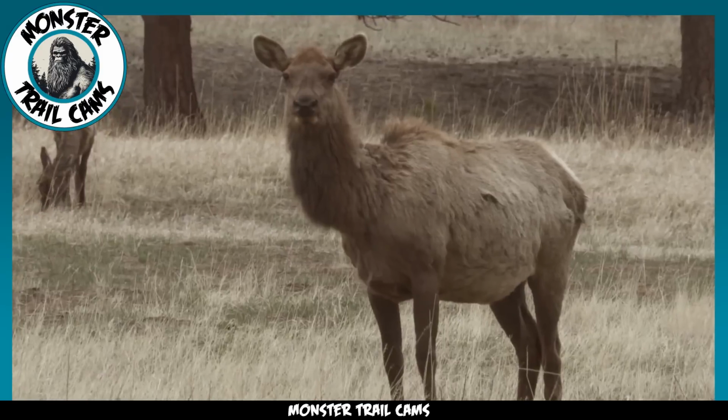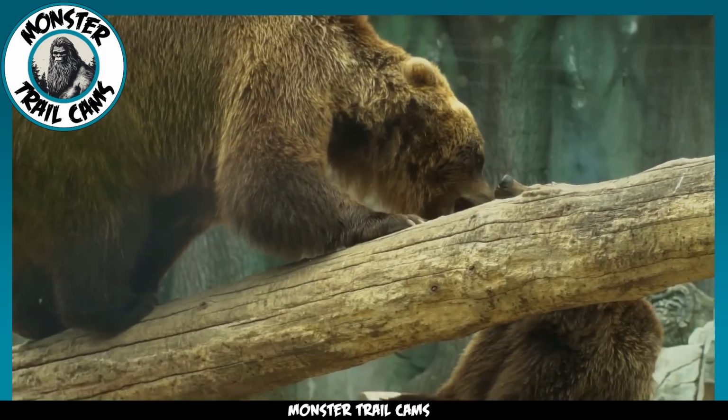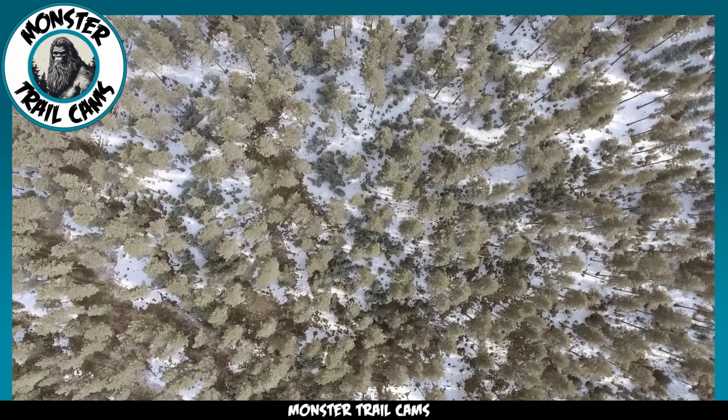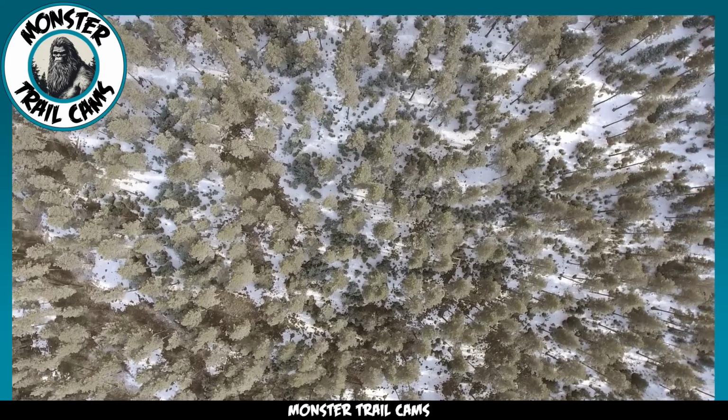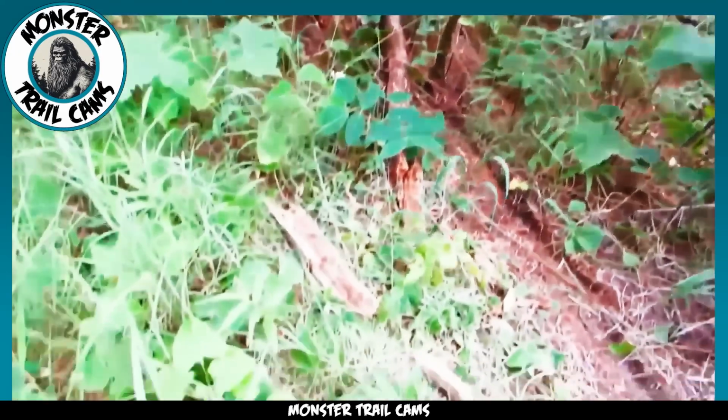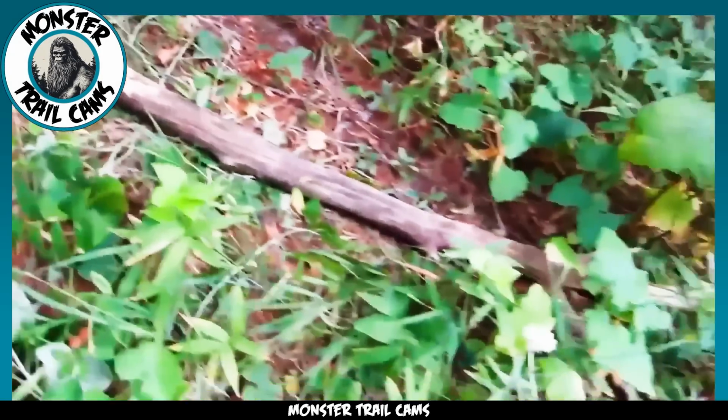Deer, elks, bobcats, and even bears roam these woods, but none of them, I repeat, none of them make a noise even remotely similar to this spine-tingling howl. So what on earth could it be? Could this be the long-awaited sound recording of the mythical Bigfoot, you wonder?